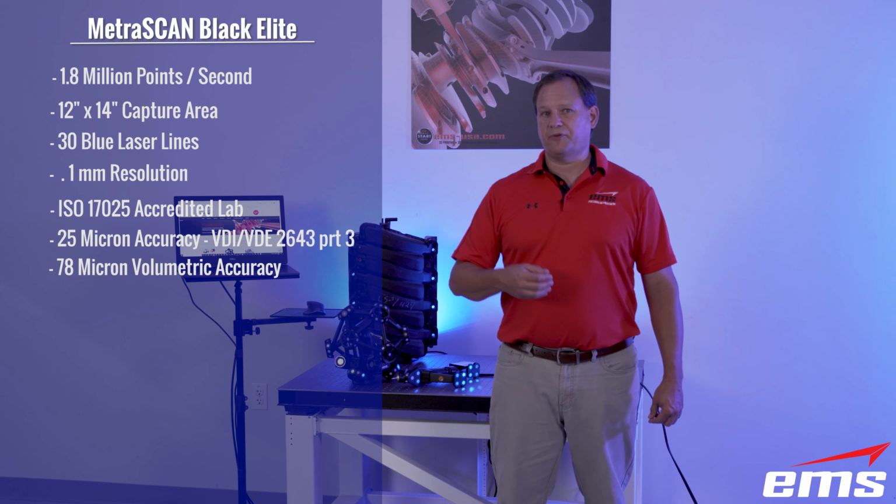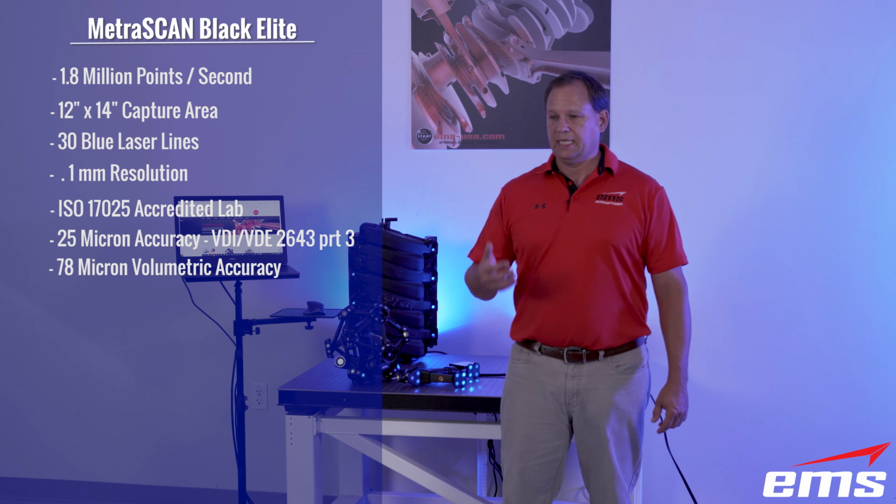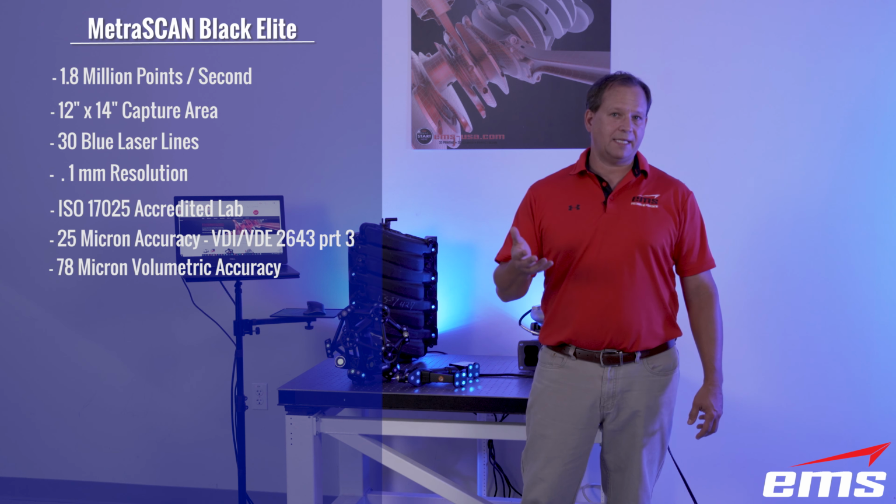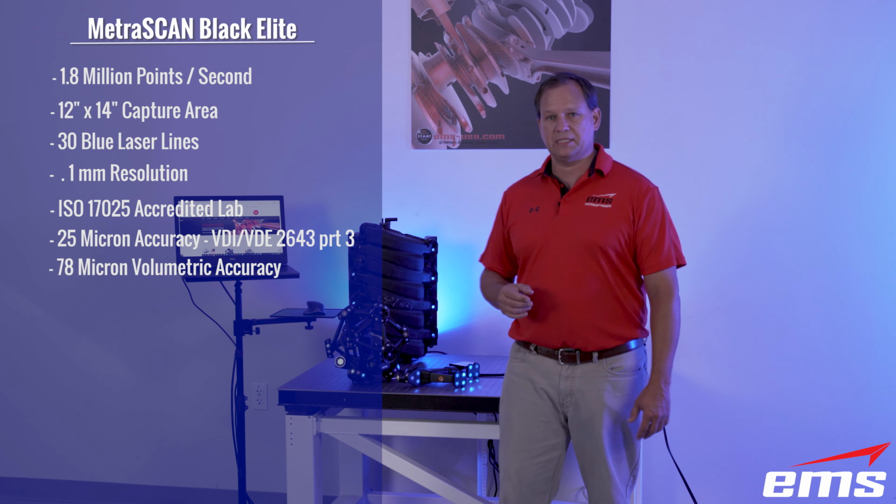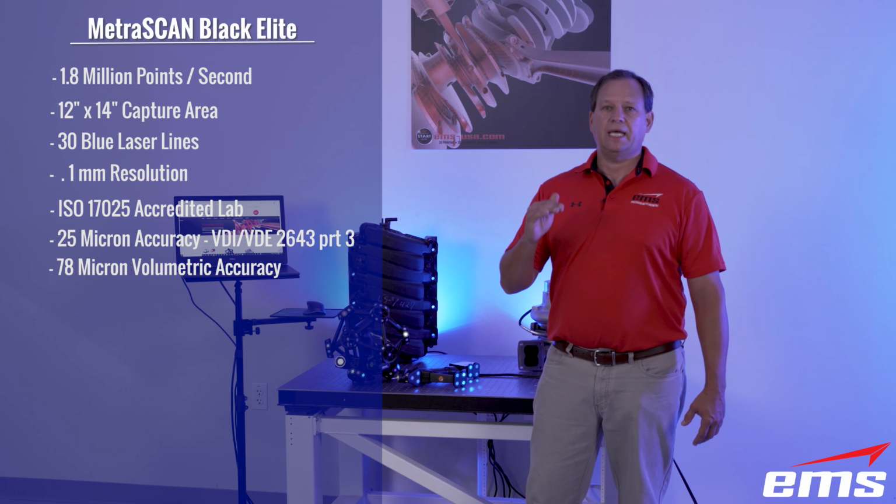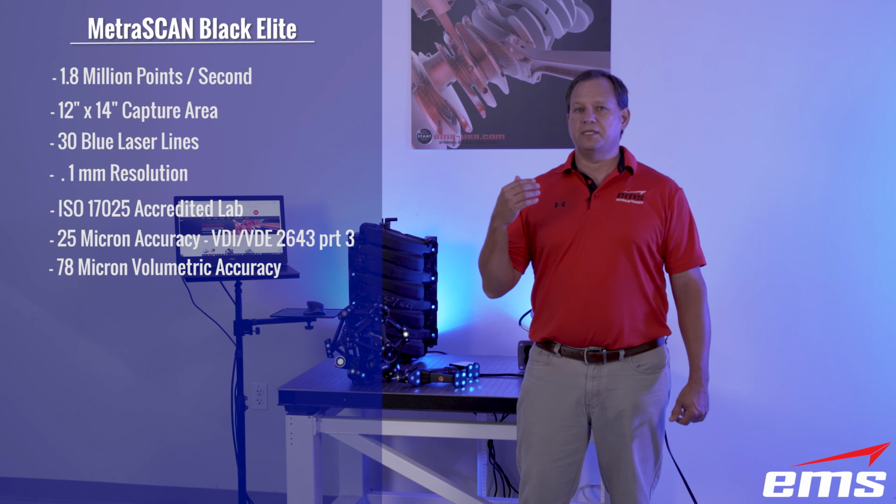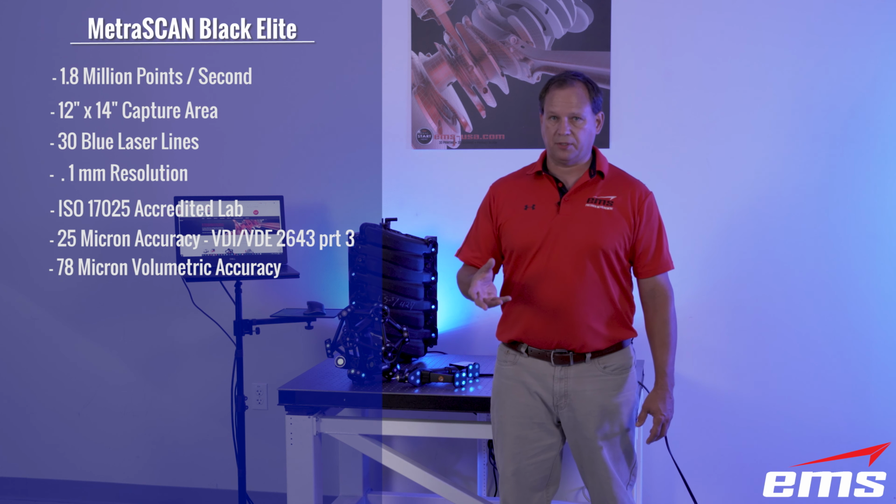Now, we've done some of our own real-world accuracy tests, and we typically see numbers even better than that. So stay tuned for that test, and we'll see how this new MetraSCAN system performs. But at least the published numbers are 25 micron accuracy and 78 micron volumetric accuracy.